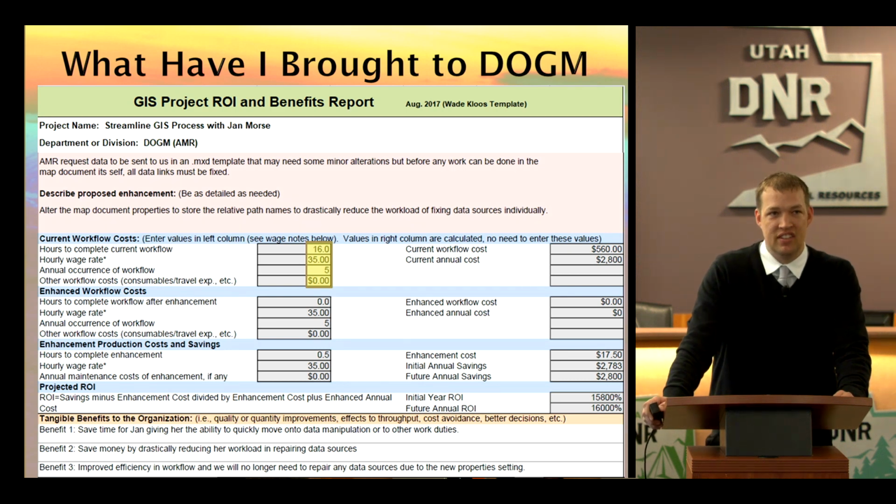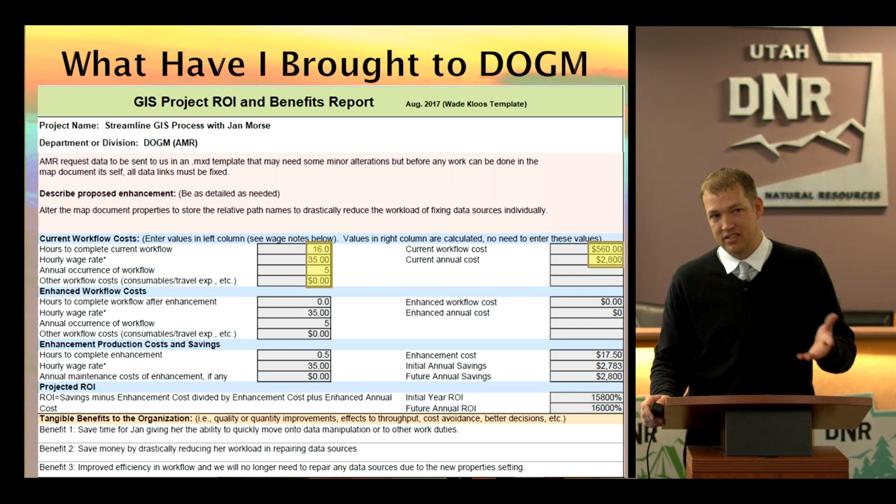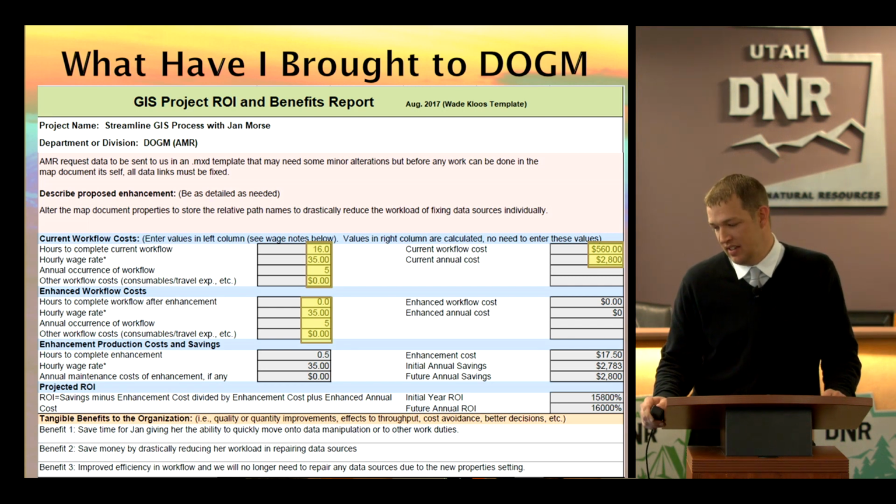And using Wade's template, I was able to say that it costs us 2,800 a year to do that. And by simply changing the map properties and storing relative path names, she no longer has to do any of that work. So that came up with zero for our hours to complete this enhanced workflow.